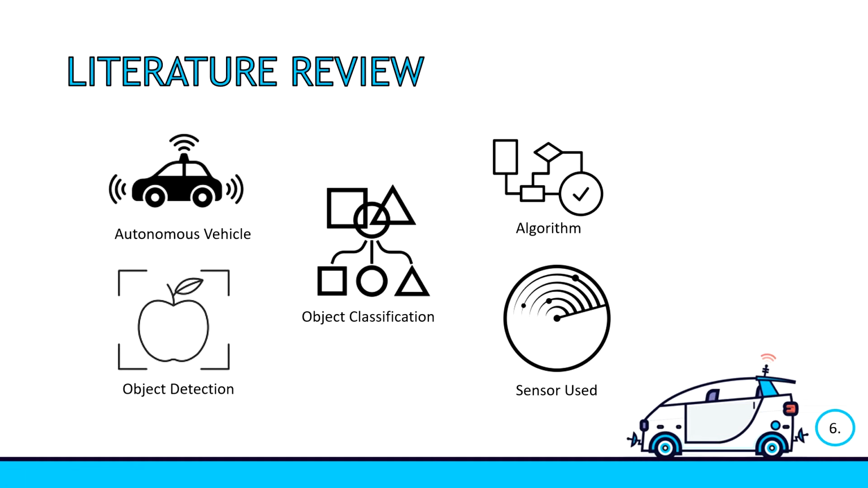In our literature review, we researched several papers, and we focused on papers about autonomous vehicles to see how the autonomous vehicle works, object detection on how they detect the objects, object classification on how they classify an object, the algorithms used for object detection, and what kind of sensor they use in detecting the objects.